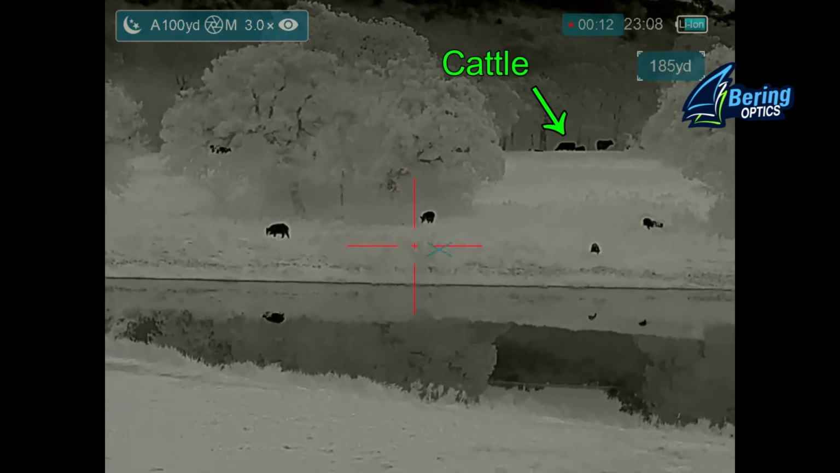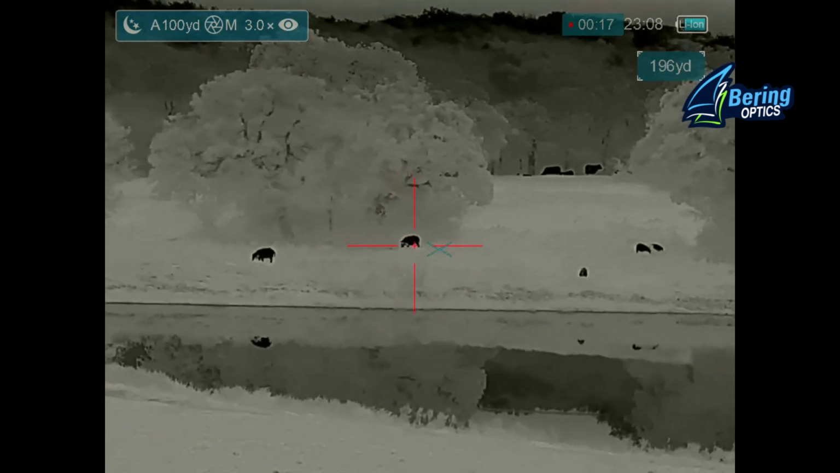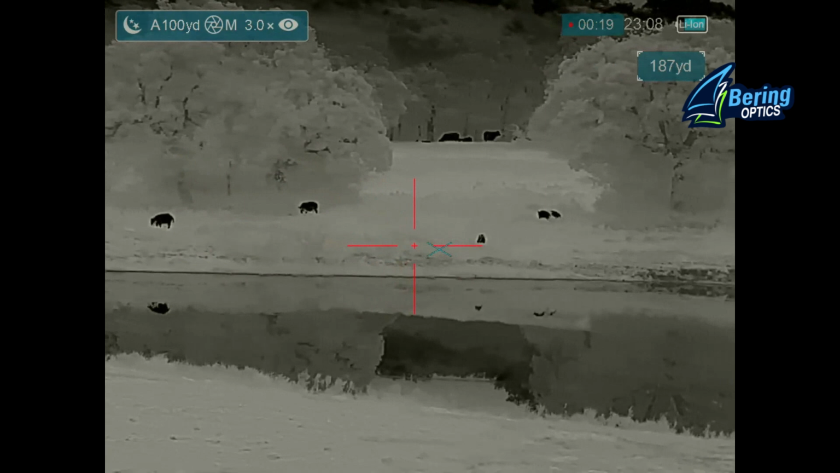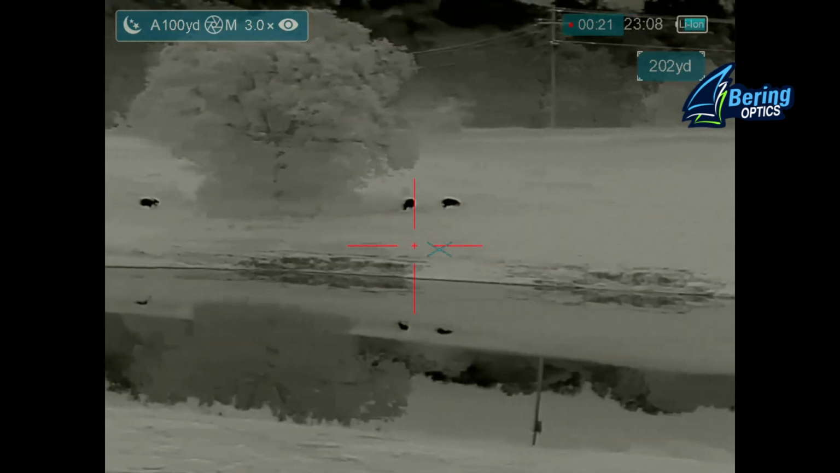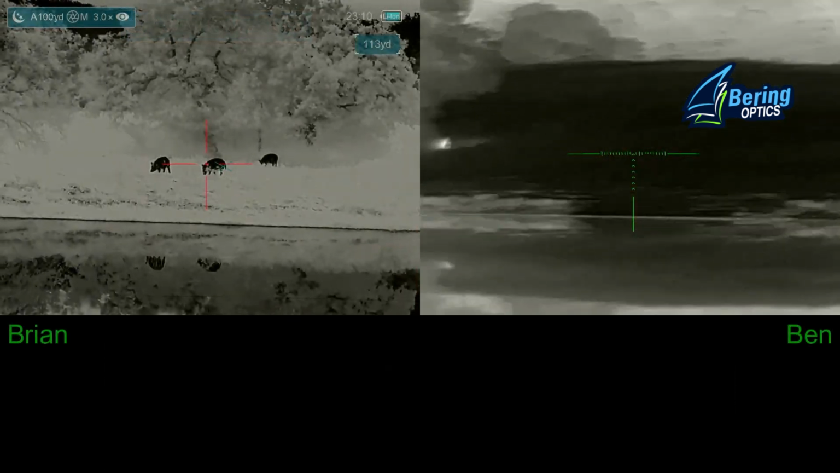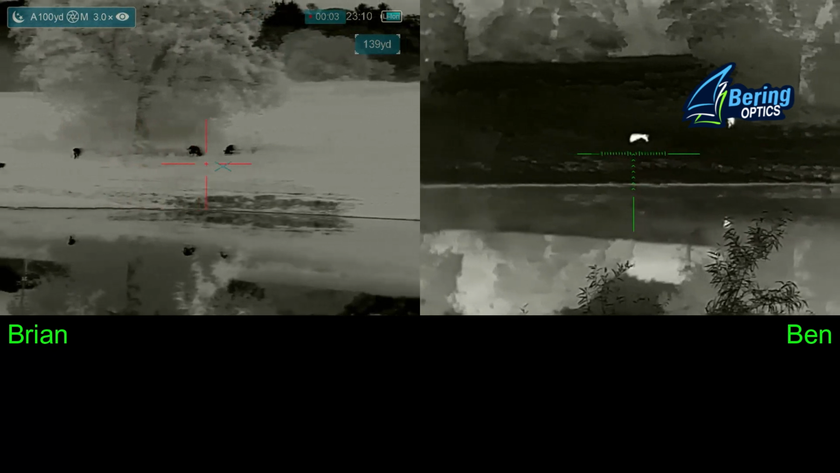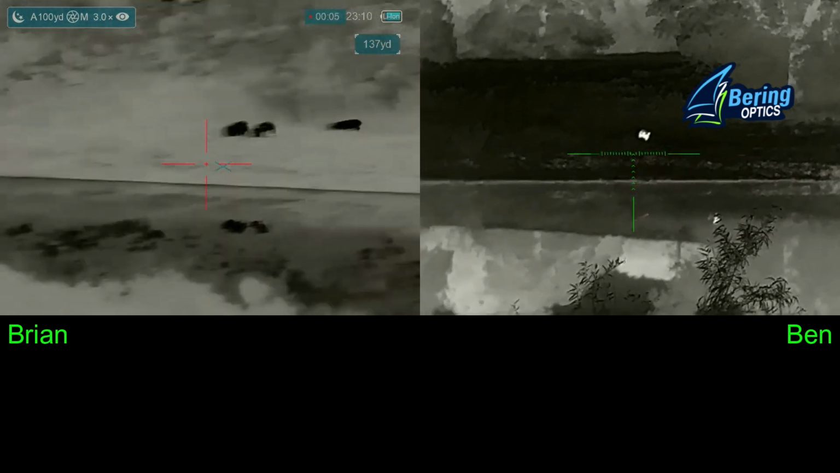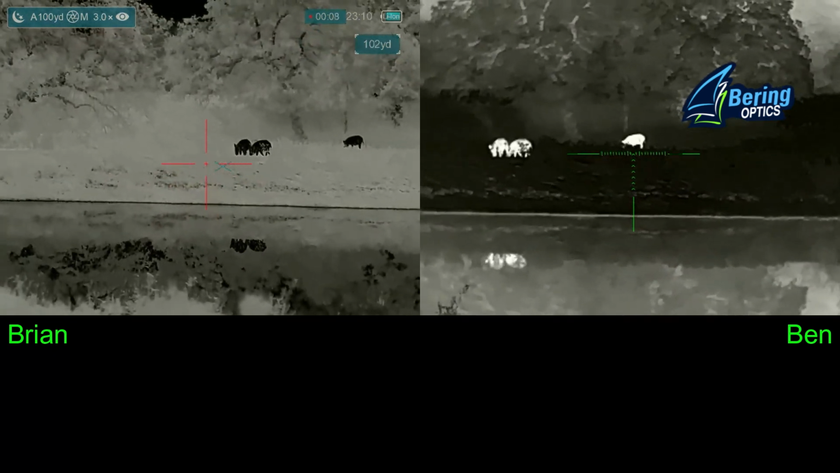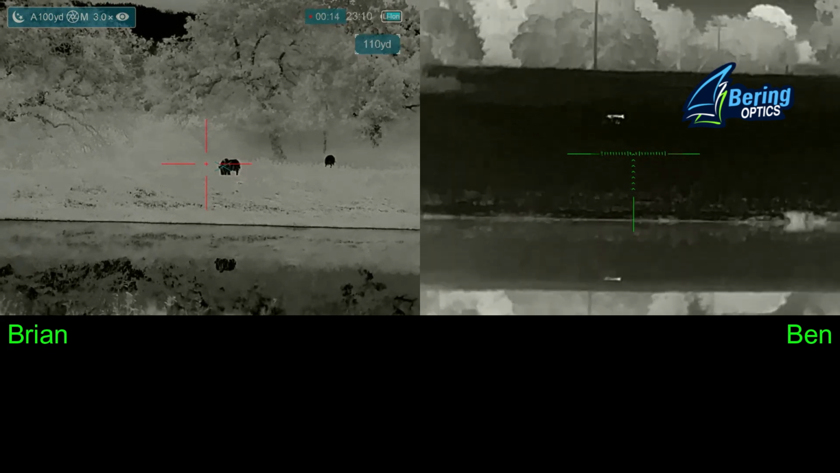So we're underneath the tree right now looking at our shot opportunities. You can see there's cattle up on the ridge and behind the ridge, so we don't want to be shooting up there. We've got several hogs in the foreground and they will be our targets. We've now moved up about another 50 or 60 yards. It's about as close as we're going to get without exposing ourselves across the dam. We're actually standing underneath a tower stand, and we're standing in its shadow.